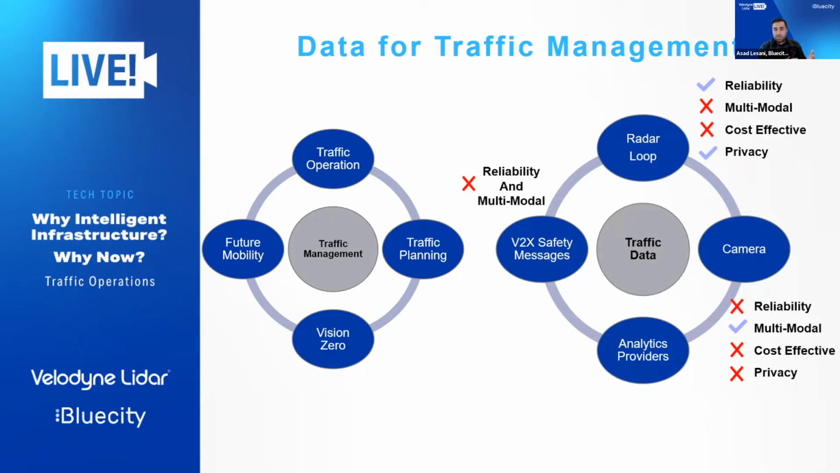But radar and loops don't necessarily provide multimodal data, so they're not cost effective, but they provide the reliability that we need for 24/7 applications. On the other side, we see camera-based technologies, which provide multimodal access with pedestrian and cyclist detection, classification of road users, but they suffer from lack of reliability when it comes to 24/7 applications. And then there are always privacy concerns.